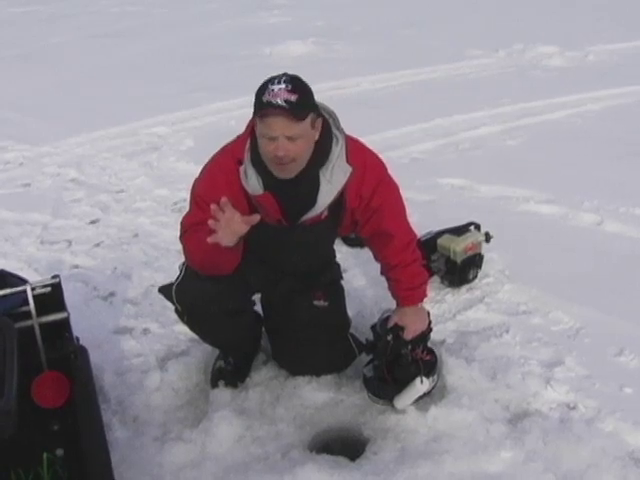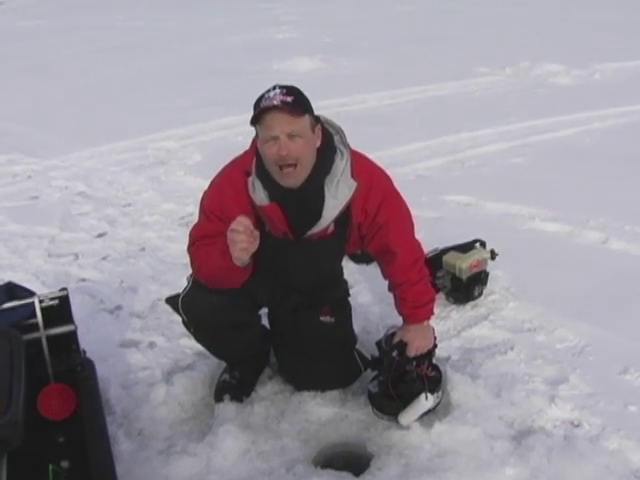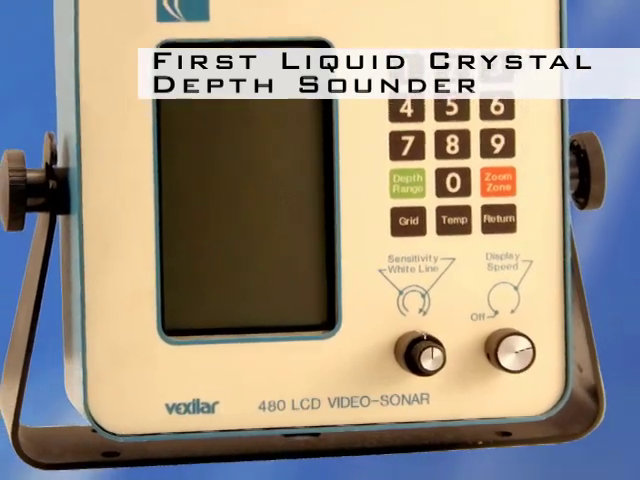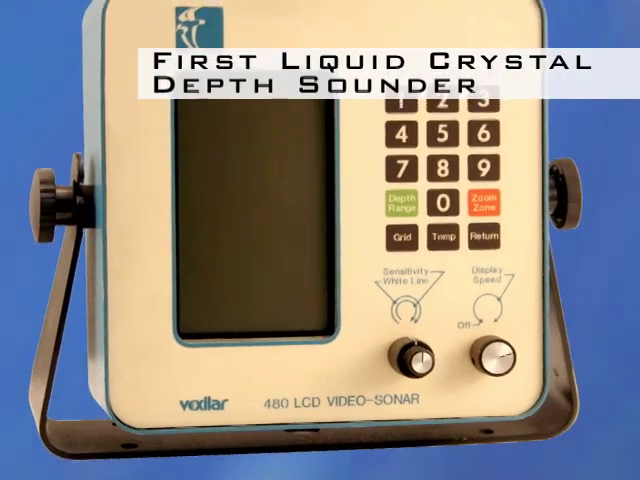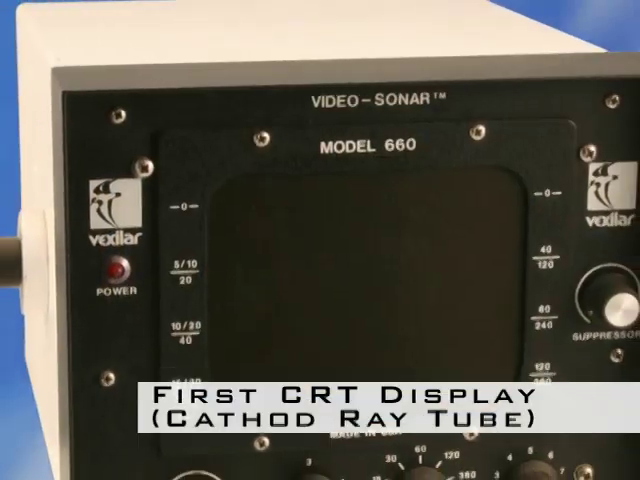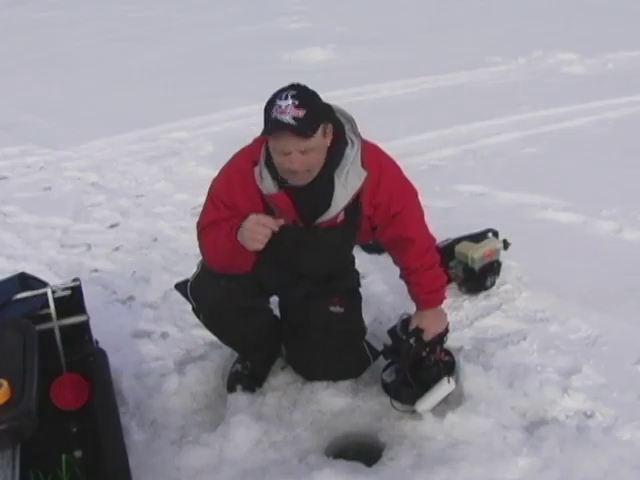for paper graphs. And a lot of people don't realize this, but Vexilar was the very first company to develop a liquid crystal sonar. Everyone sees these Lowrance and Humminbird units out there, but actually it was Vexilar who developed the very first liquid crystal. And they were the first to develop a CRT display as well for the fishermen.